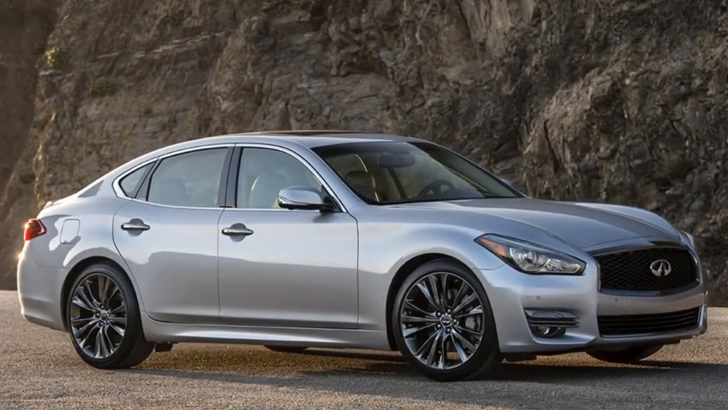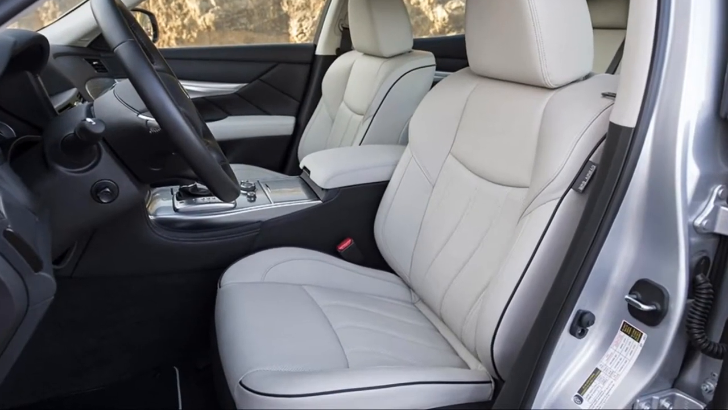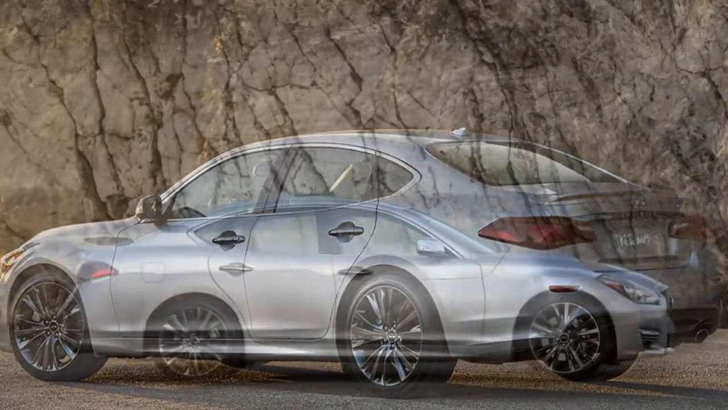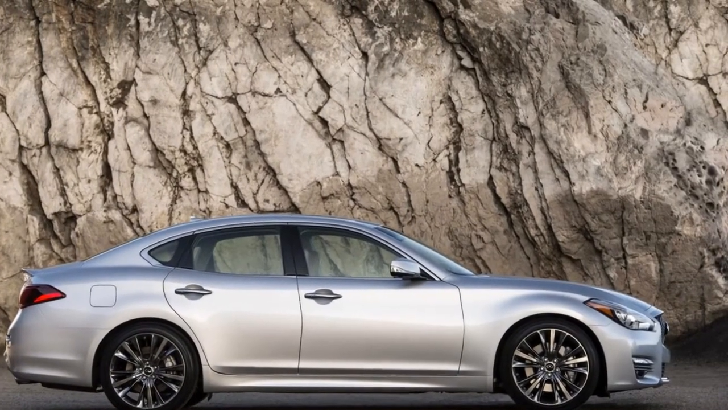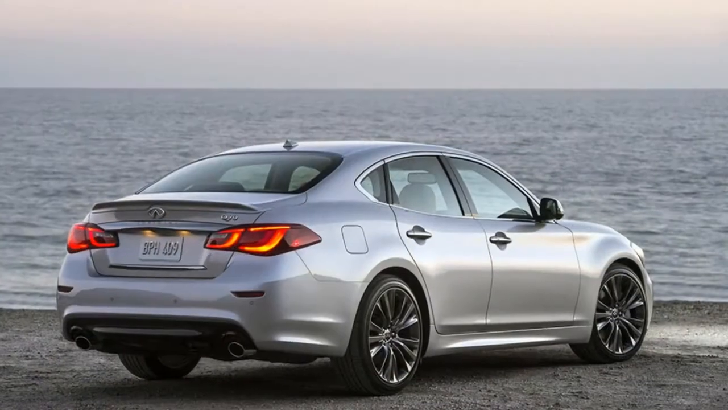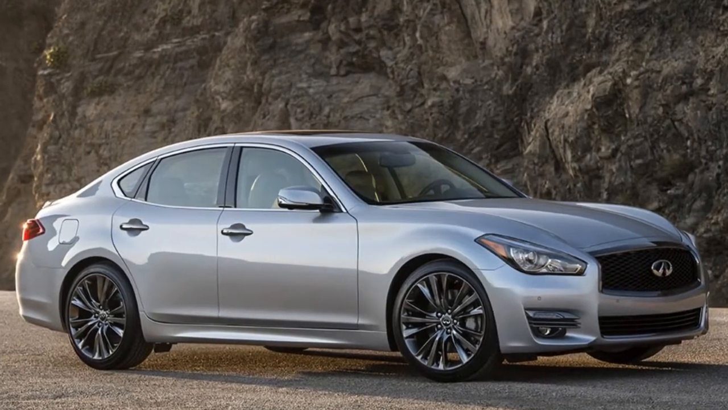More curvaceous than the rigid Cadillac CT6 and more expressive than a Mercedes-Benz E-Class, the Q70 offers buyers a car with multiple personalities, including a long wheelbase version, a V6 or V8 engine option and the choice between rear-wheel or all-wheel drive. There's even a powerful yet efficient hybrid model.